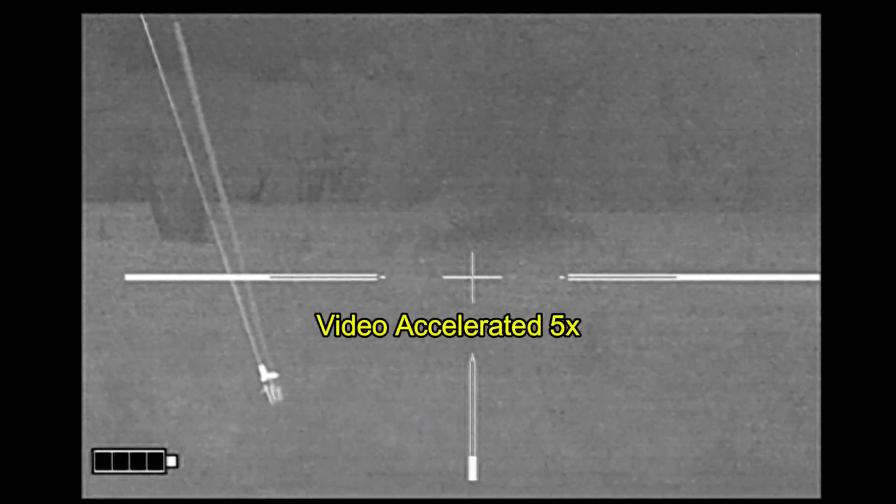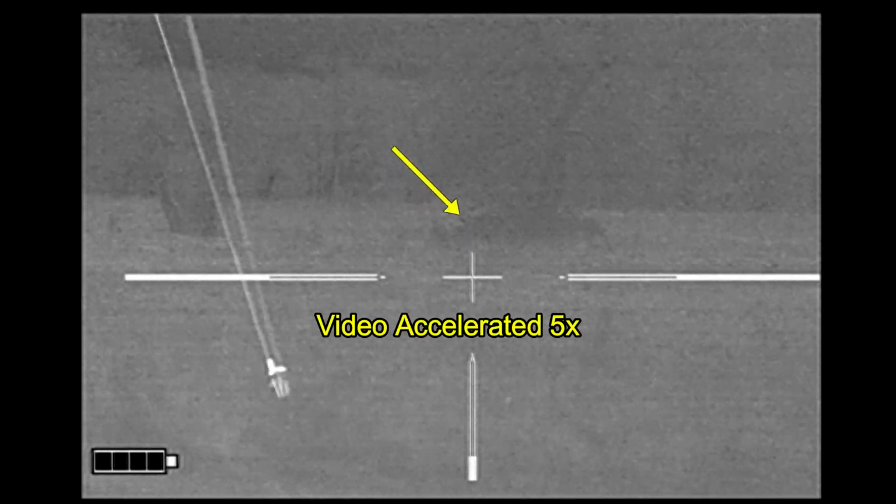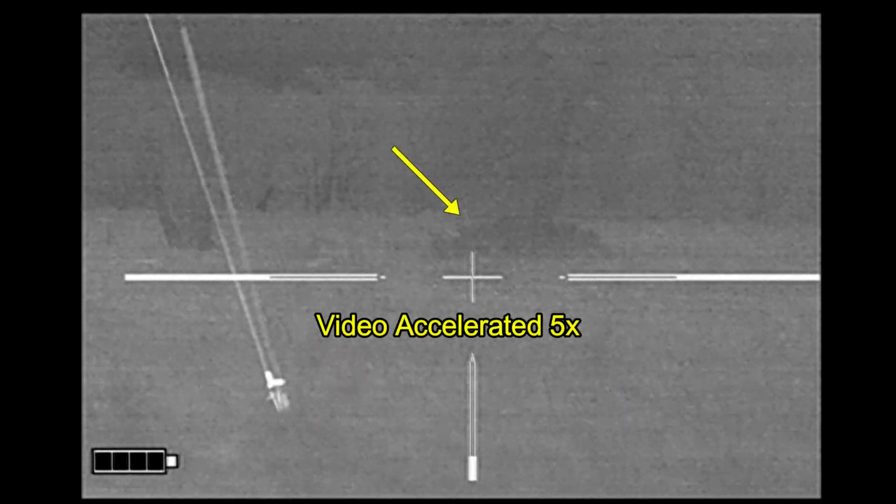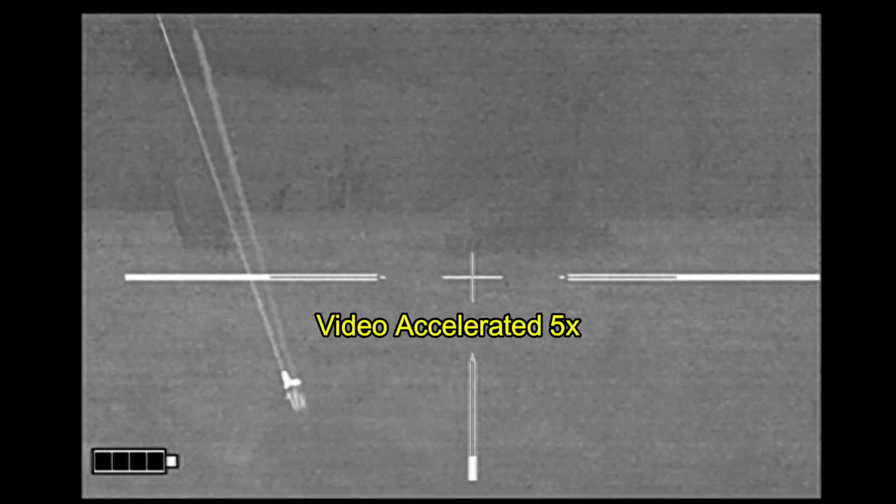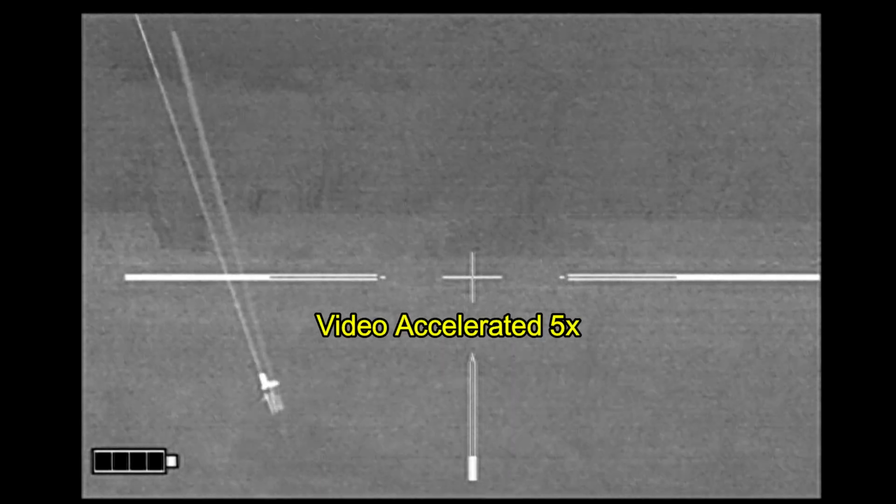And here I've sped up the video as I'm waiting for the hog to move out from behind it. You can see some black dots appearing in the brush. That's the hog behind the brush. You can see the heat signature coming through in bits and pieces as I'm just waiting for the hog to show itself.